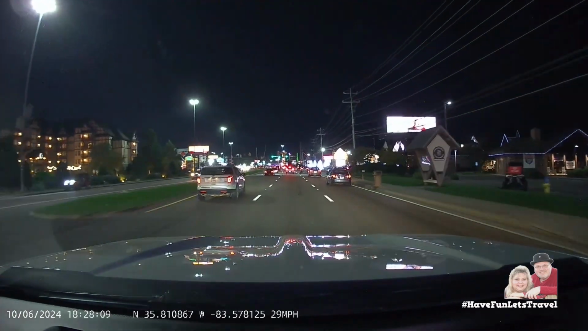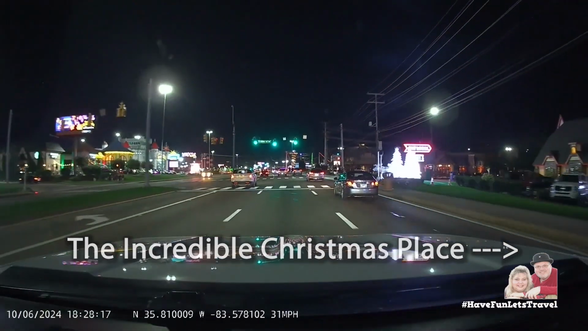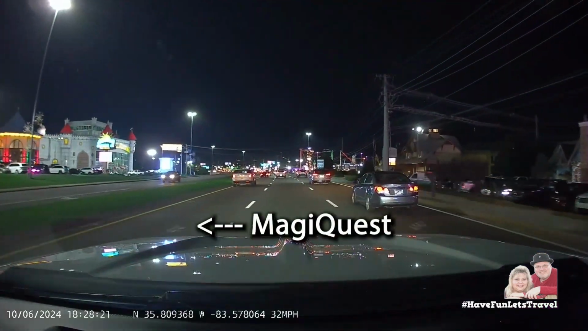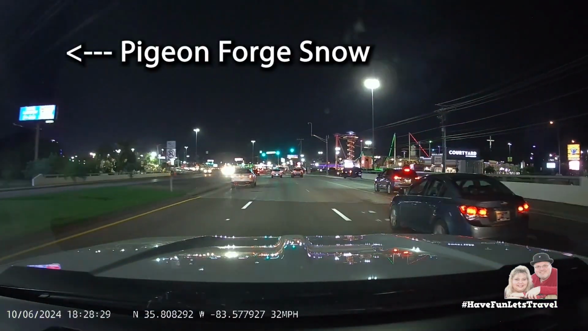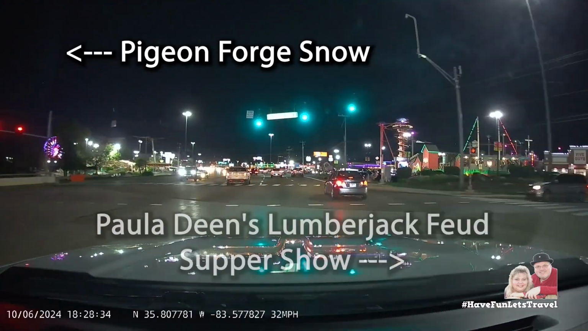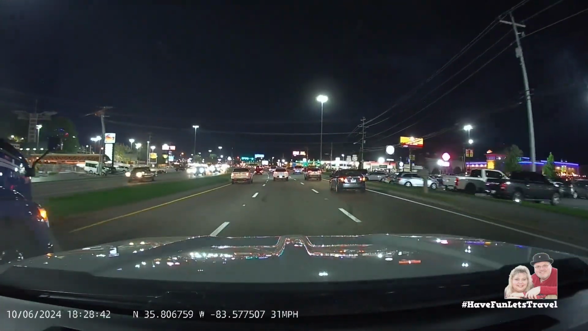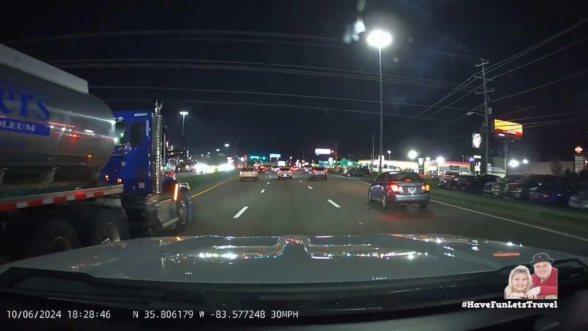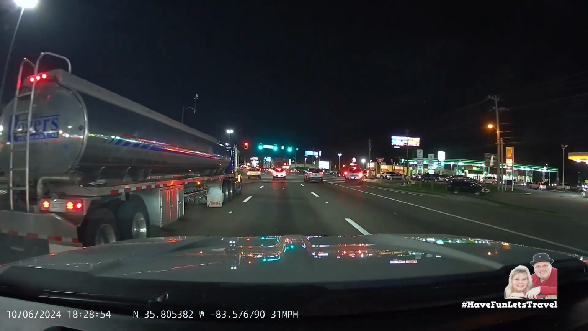At this point, things will start coming up so fast that I won't have enough time to explain each of them. Be sure to check out the description for links to each of them. At this intersection, Highway 321 merges with 441 into Gatlinburg.